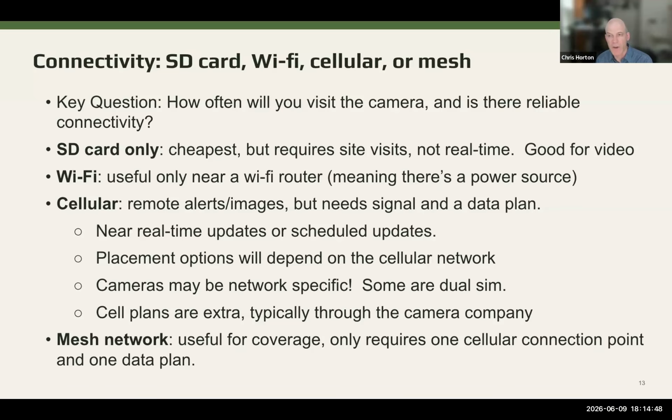The upside of both cellular and Wi-Fi is that you can get a picture of something as it's happening, depending on how you've set your camera up. But you have to pay attention to coverage. On my property, I don't have cellular coverage in most places. I only have a couple places on the property where I can get any kind of cell signal, and I don't get coverage from all networks equally. Certain networks work better, so you have to pay attention to what networks are supported by the particular camera. Many of the cameras support multiple networks, so that's typically not too big of a deal, but it's something to pay attention to. And then if you do need a cell plan, you're paying extra for that.